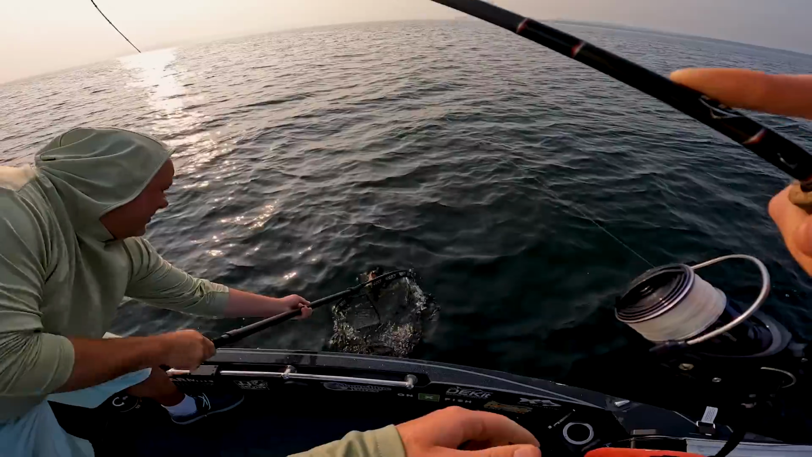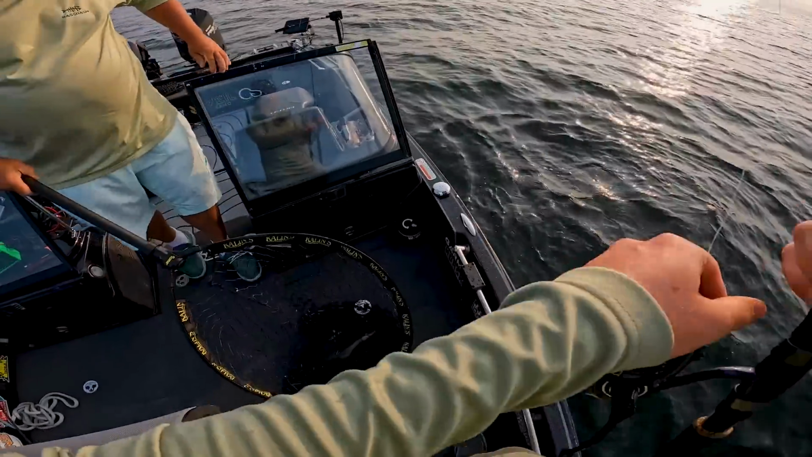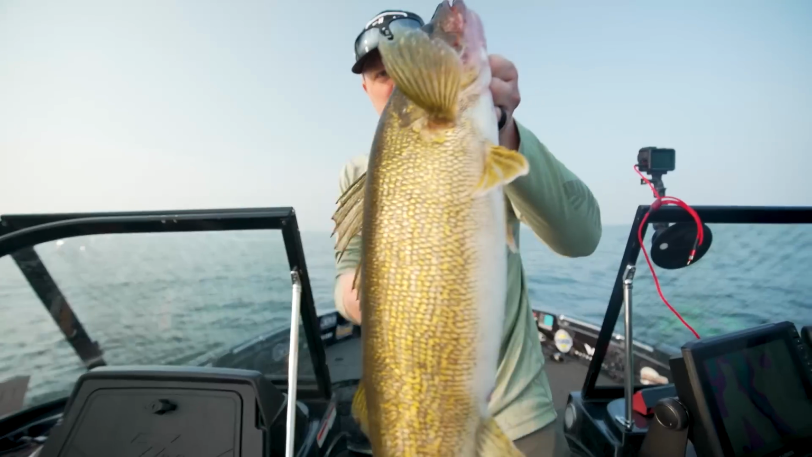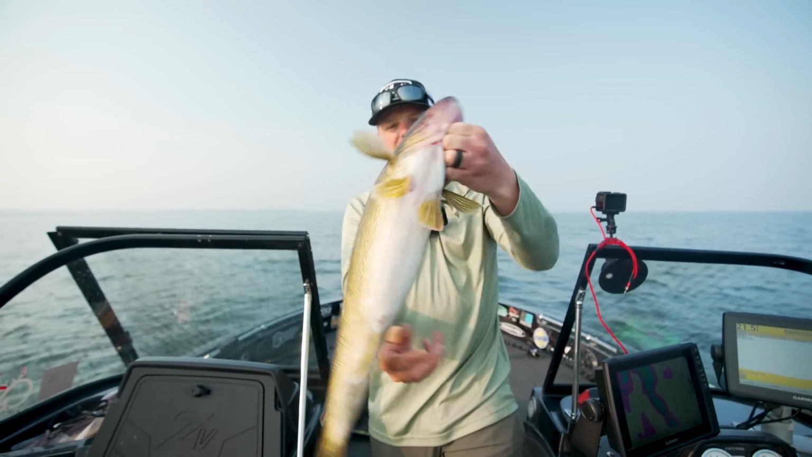Yeah, that's a good fish. Good fish, Cody. Fatty, just a little fatty. The worm's off. Chunk on that. Beautiful way to start the morning. Not an absolute giant, but that is just a little fatty.